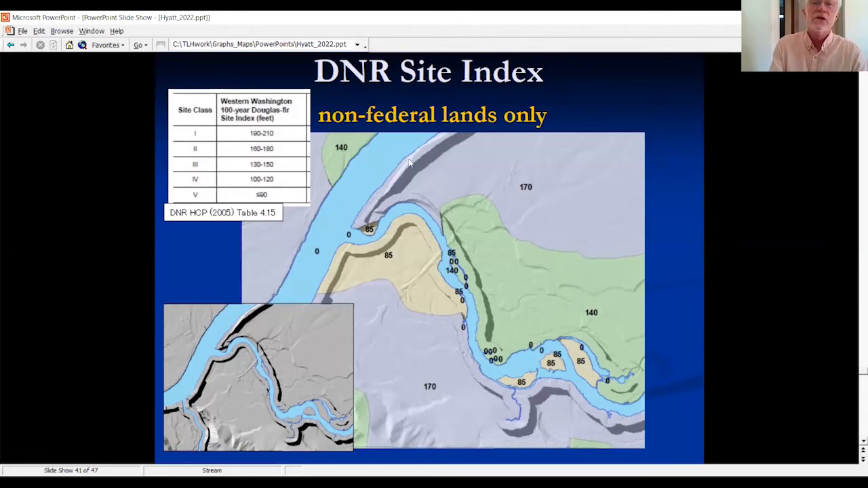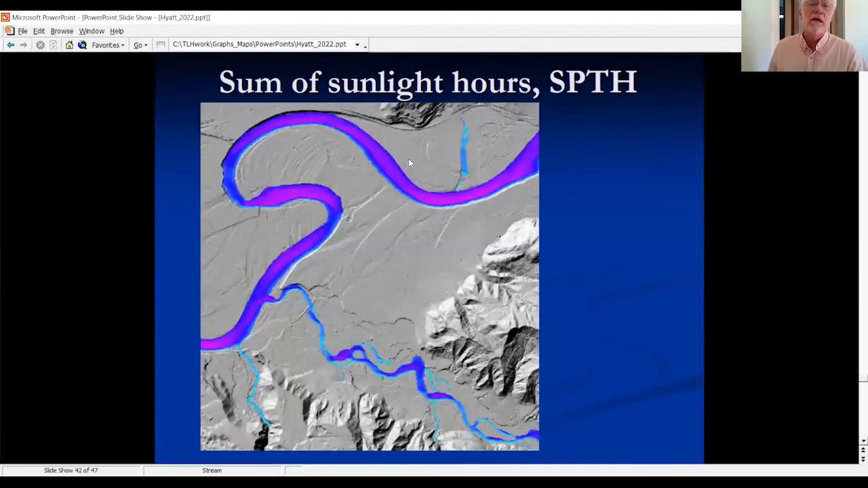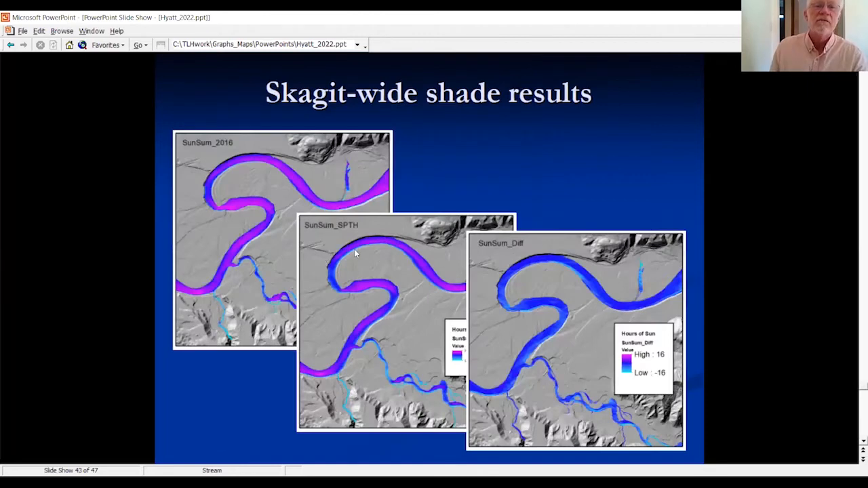So with the new input model and running the shade routines again, you come up with a sum of shade, sum of sunlight on the water that's quite a bit shadier, quite a bit cooler. And then it's a pretty simple matter of subtracting that from the sunnier version from the 2016 LiDAR.